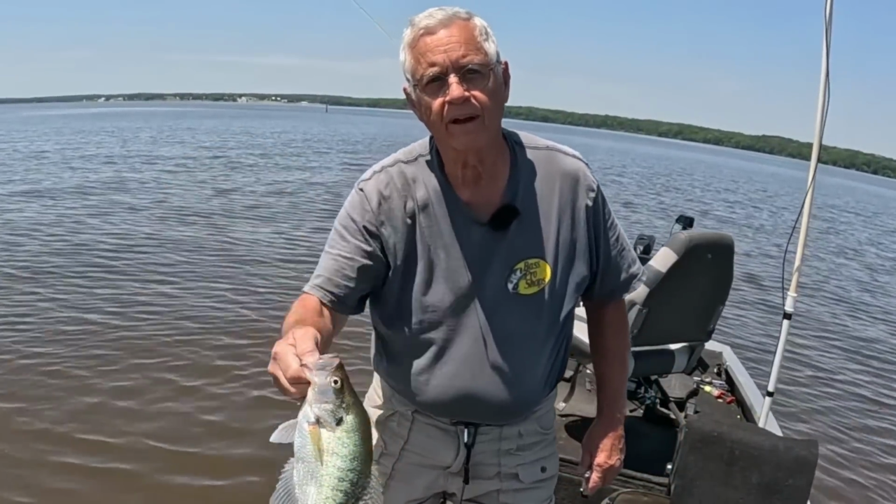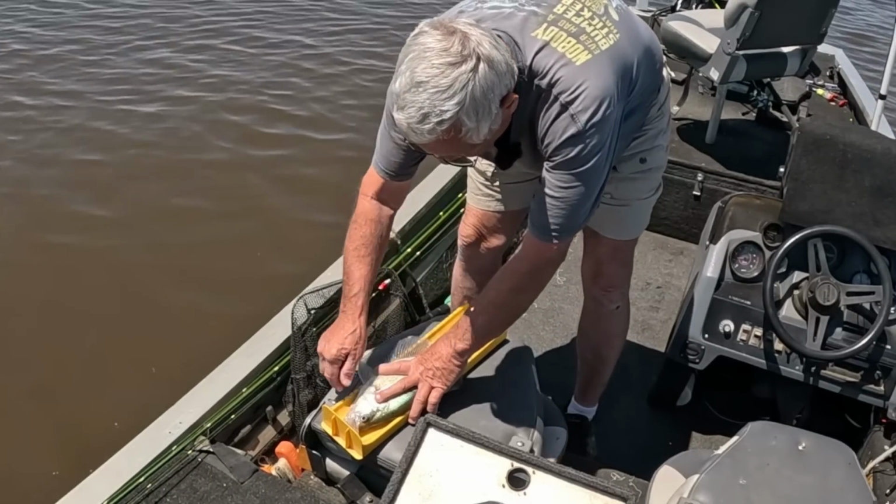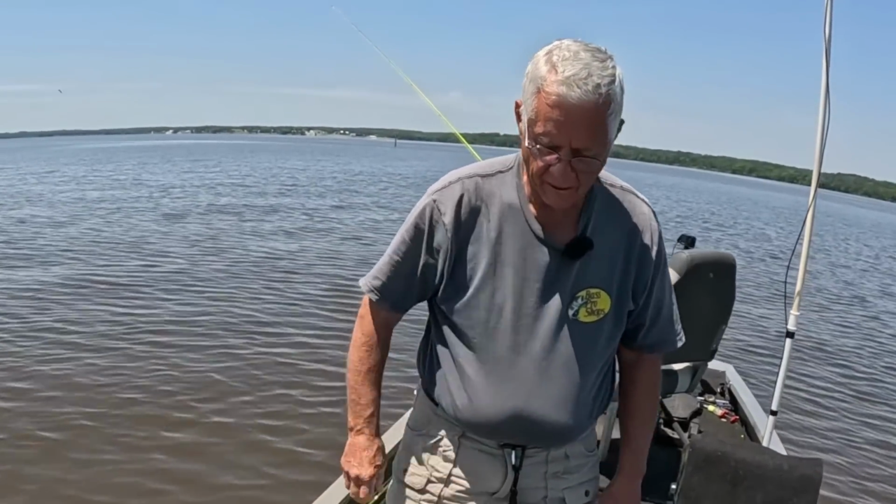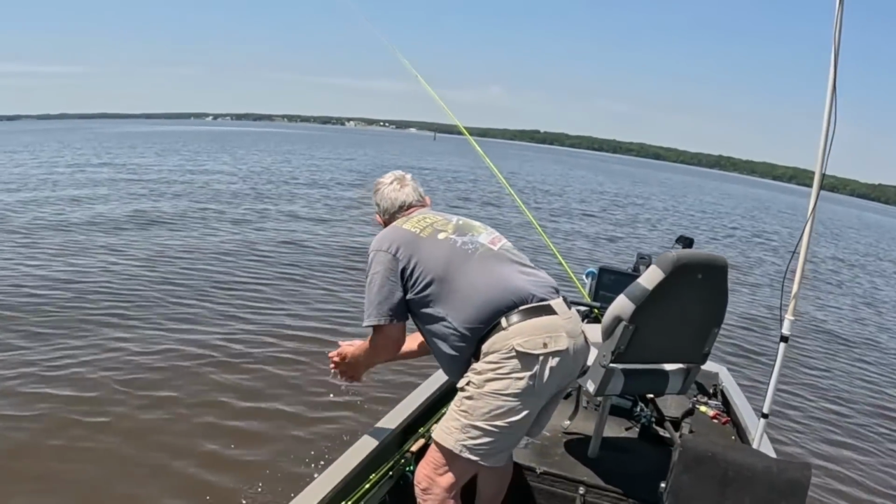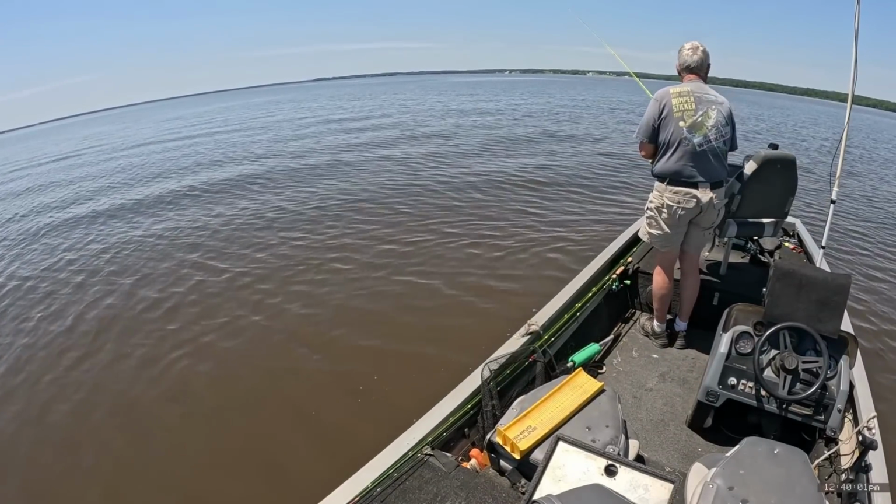Look at that big old thing. I guess them cameras, yeah, they were still working this light. That fish is 14.5 inches long. 14.5. And spawned out. Look at that. Man, that's all right there. We could do that all day long, have a ball.